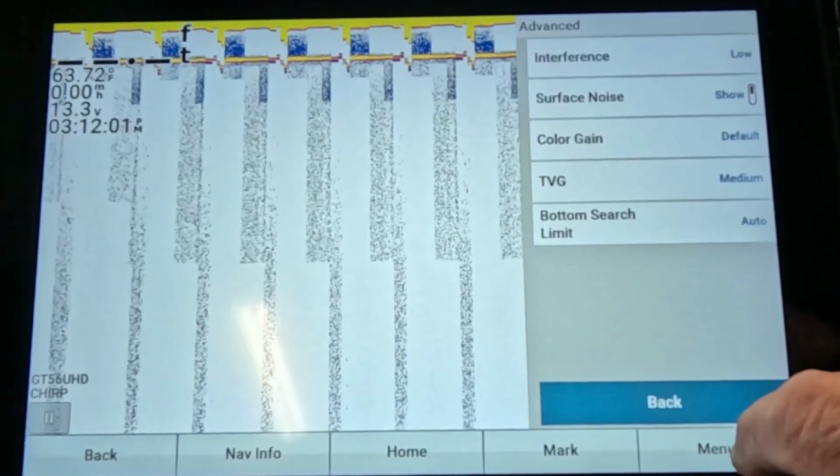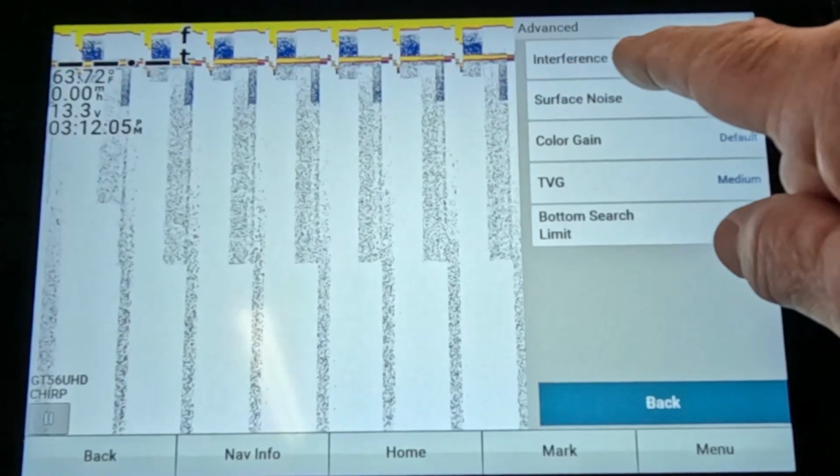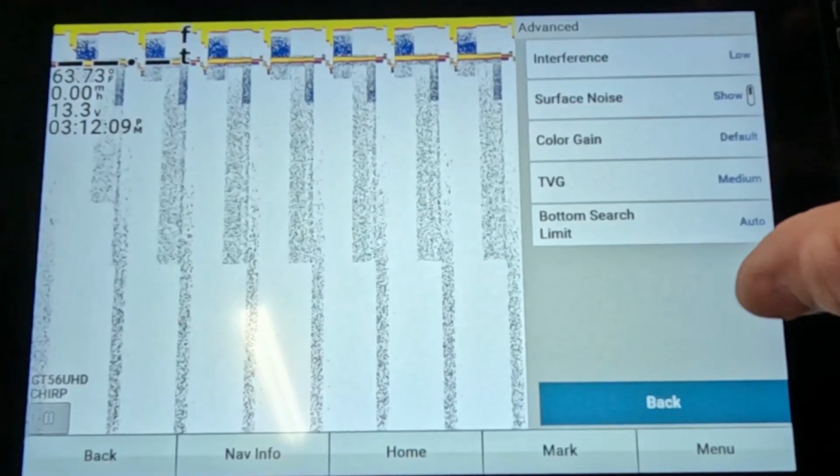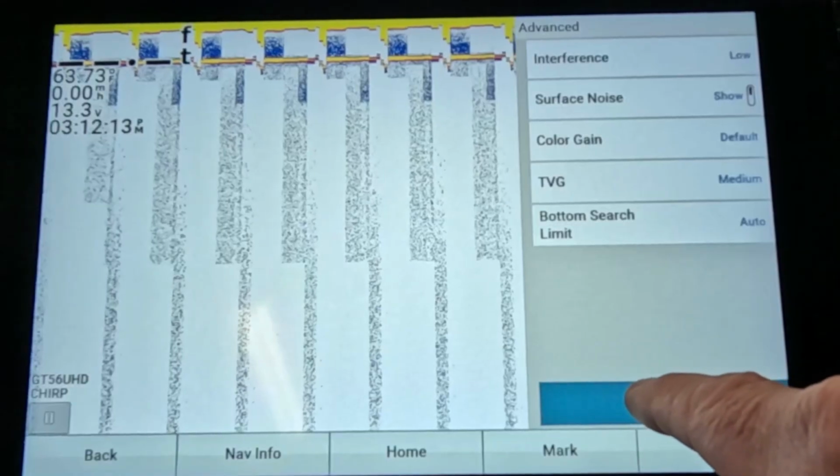Go to advanced. Really, it's not much to do here either. Interference, on this particular traditional, you don't really have to mess with any of this stuff. Just let it kind of do its own thing, and it works just fine.